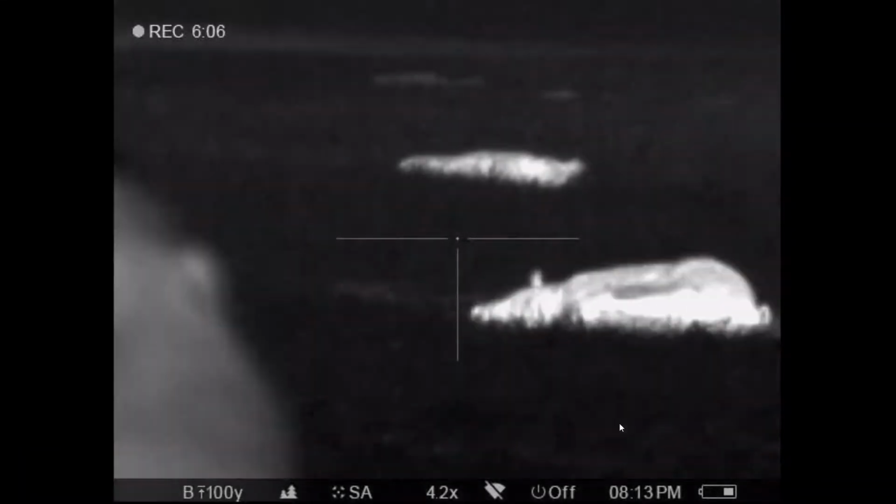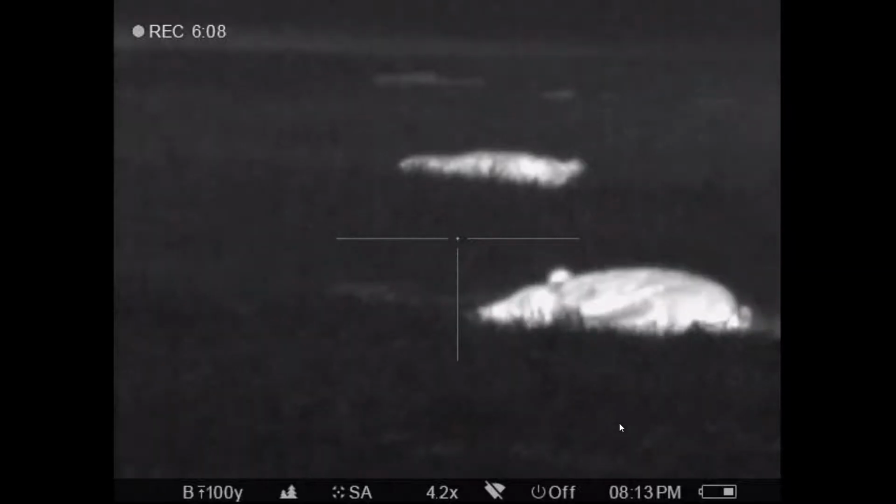Alright, I put my gun on the stand. You're going to get to see what a human looks like. We're going to be walking up, and you see we've got our hog killers in our hand. We actually got a little pistol there. Going to make sure that one's dead.